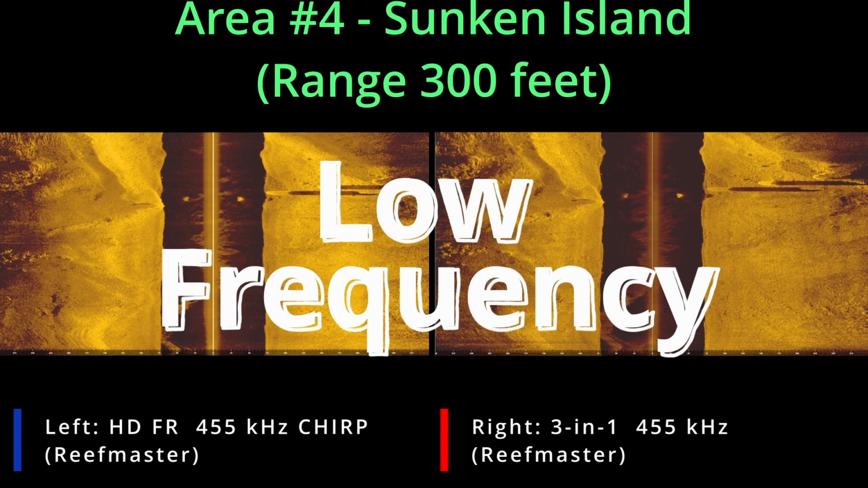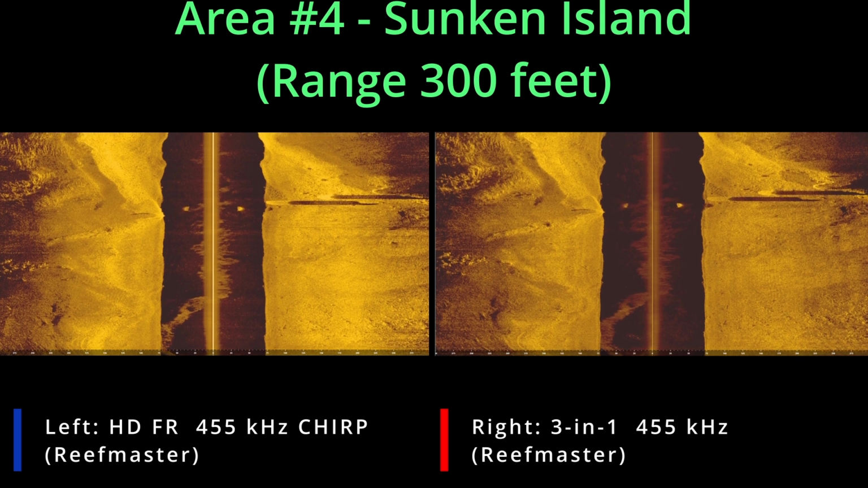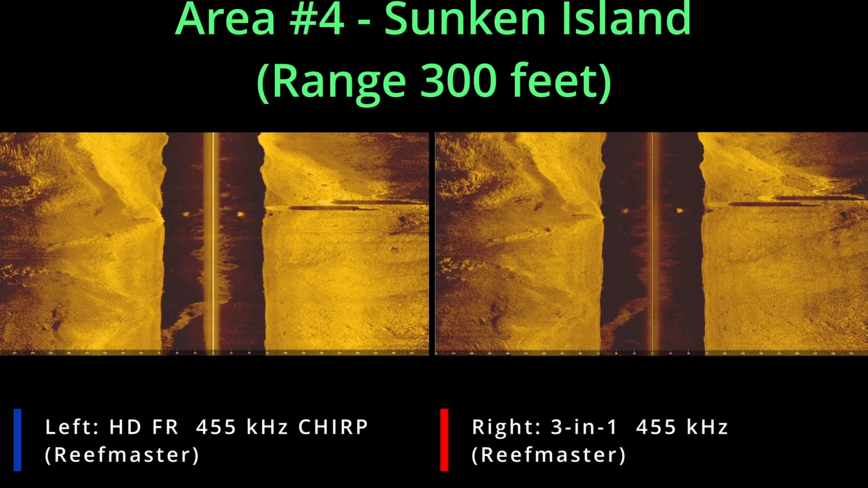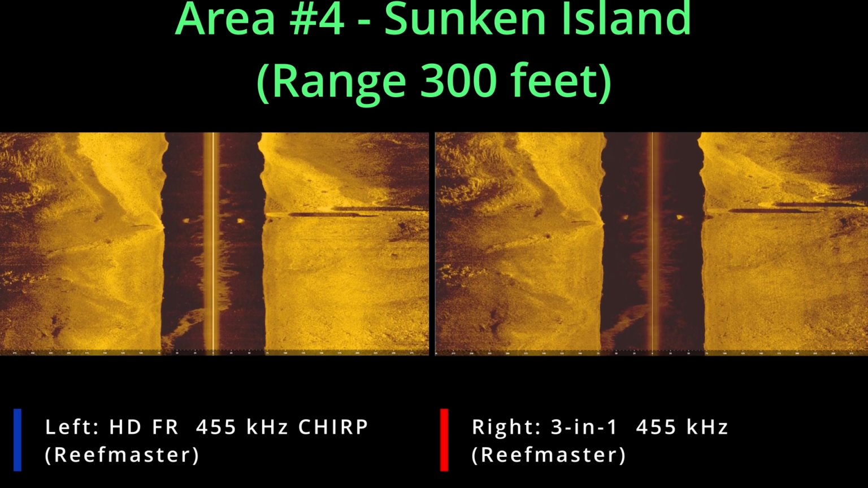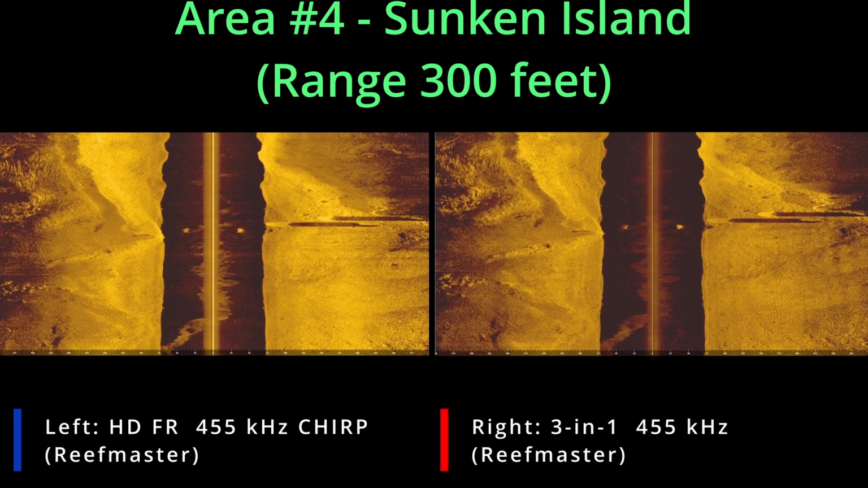So now we switch to our low frequency, which is 455 kilohertz on both bands. And we're seeing some of those towers there. The towers are on our right hand side. You can see they're casting a pretty good shadow, so they're pretty tall. And then on the left hand side you can see a little rocky point there, which basically goes into a lot of extra detail on the rocks.